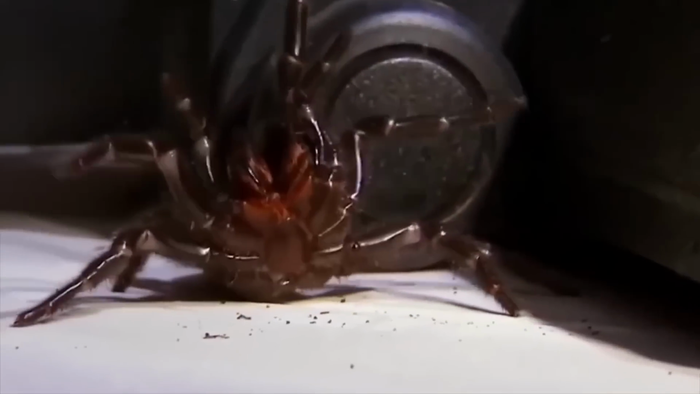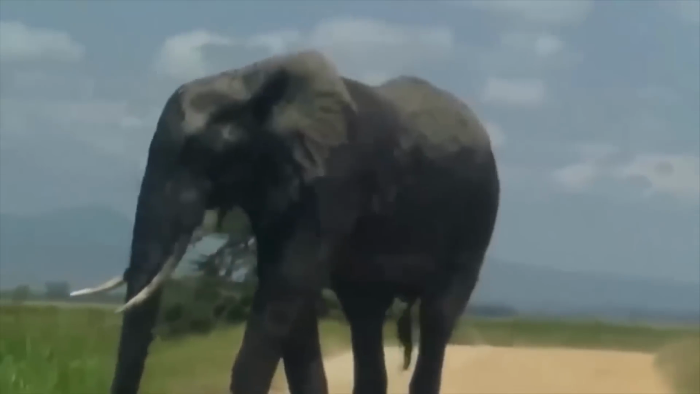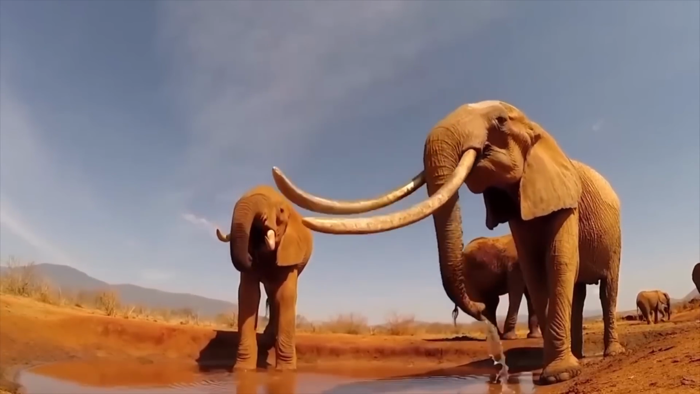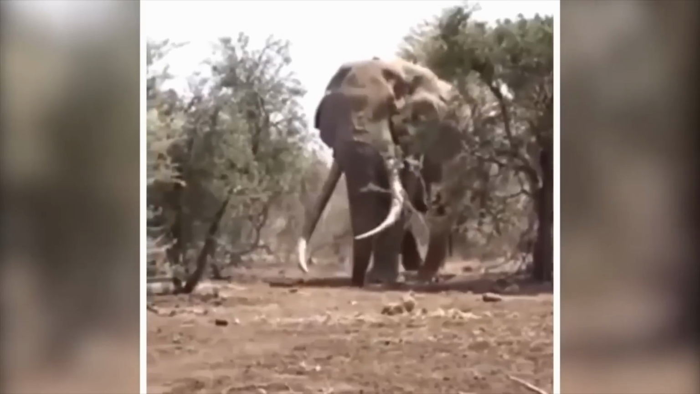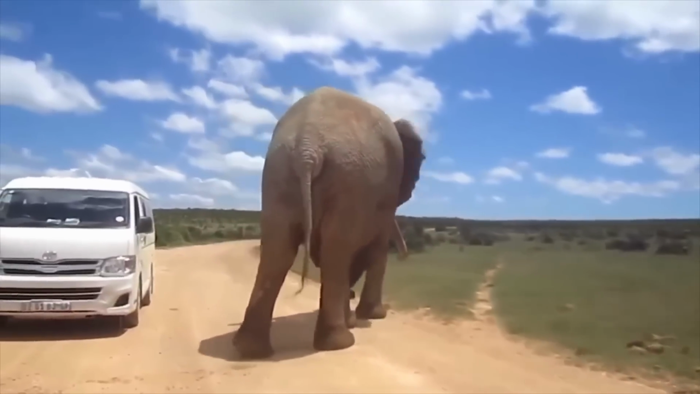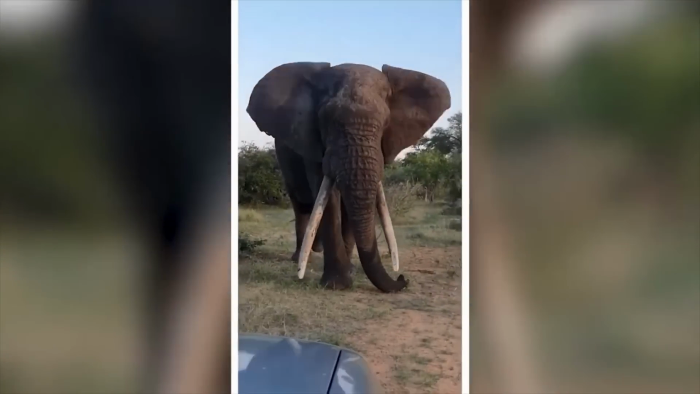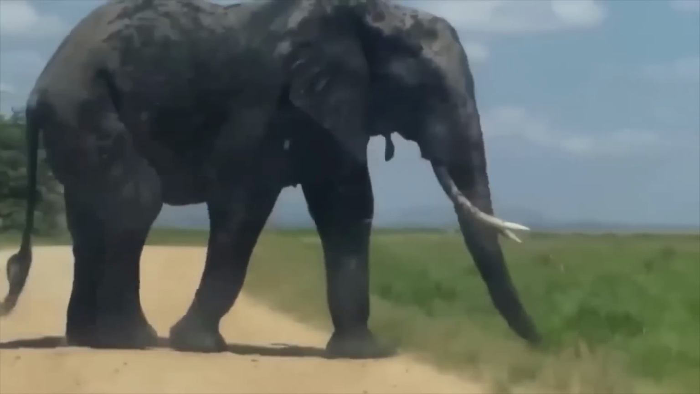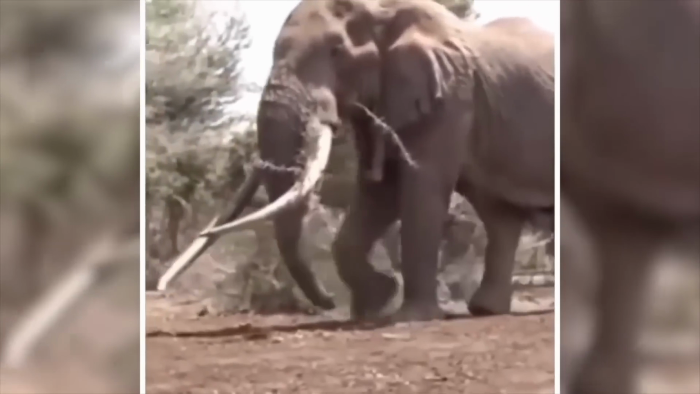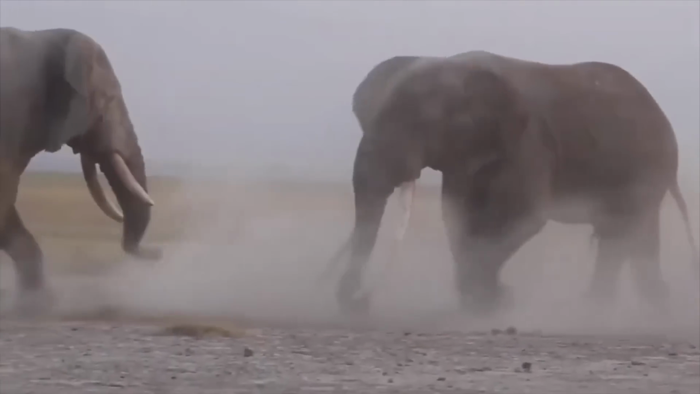Safety first, folks. Elephants. The gentle giants that can turn into raging beasts. Now, I know we all love these intelligent and majestic creatures, but let's not forget they're also one of the biggest and most powerful animals on land. And when they feel threatened, they're not afraid to throw down. They've been known to attack and even kill humans who got too close to their turf. So if you're ever in the presence of an elephant, be sure to give them their space and show them the respect they deserve. Trust me, it's better to be safe than sorry when it comes to these big guys.